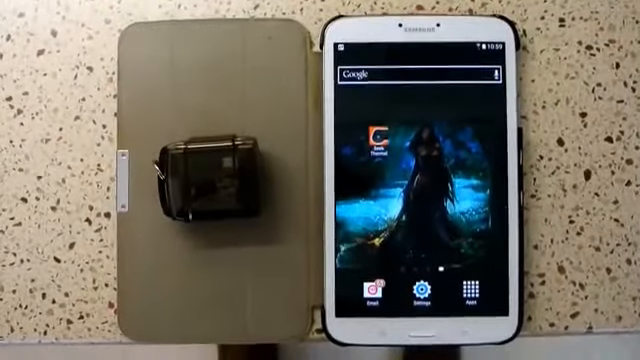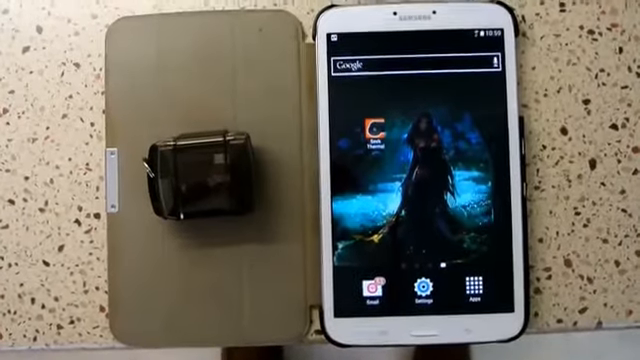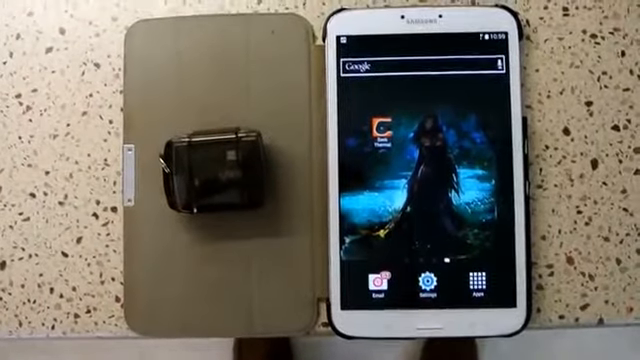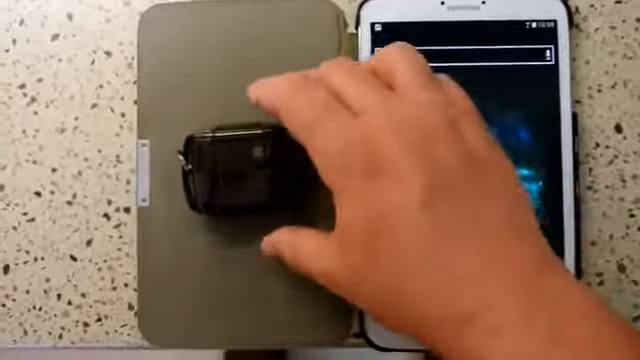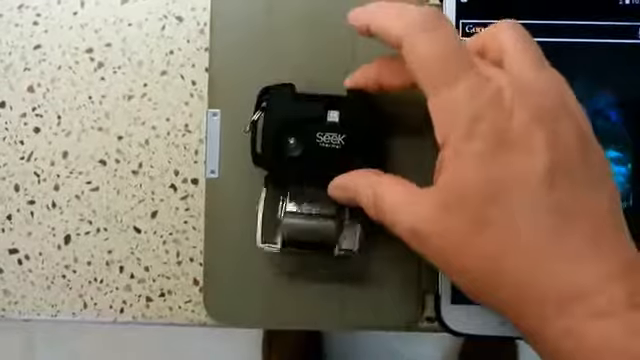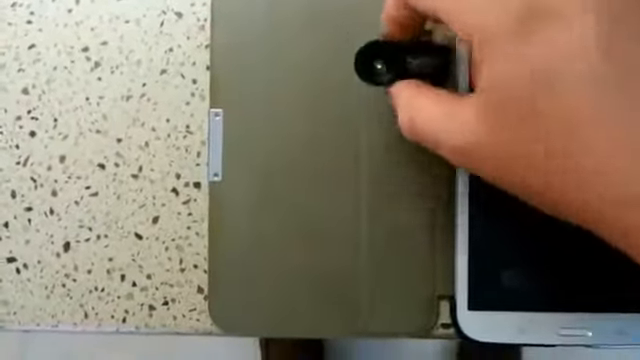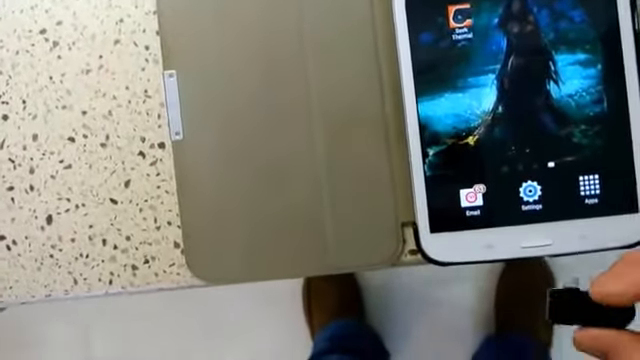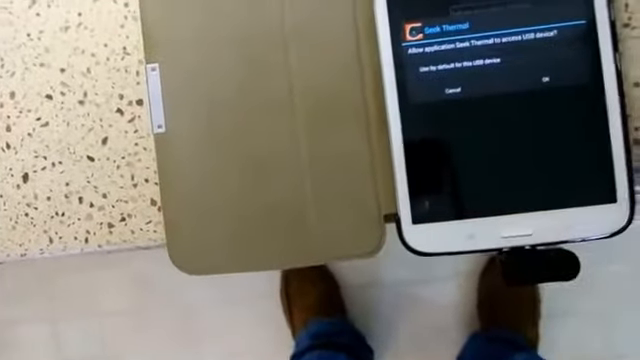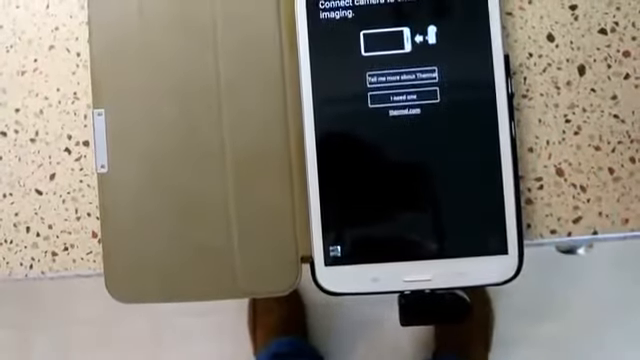Okay, as I had previously mentioned, we're going to be doing a demo of the Seek camera using a tablet. In this case, what we have here is a Samsung Galaxy Tab 3 running Android 4.4.2. Of course, here's the Seek camera. You can tell it's got a pretty nice little carrying case for it. So we'll go ahead and pull the camera out, flip this over and plug it into the micro USB port. Now, I do have a protector on this, but it doesn't have a lot of room where it's interfering.